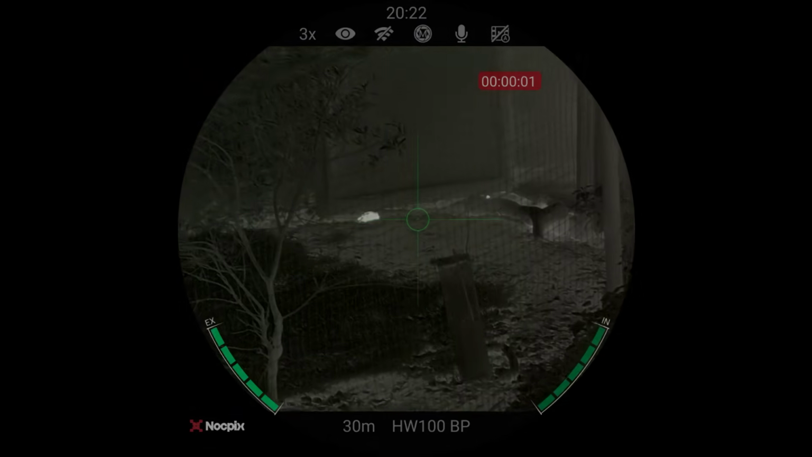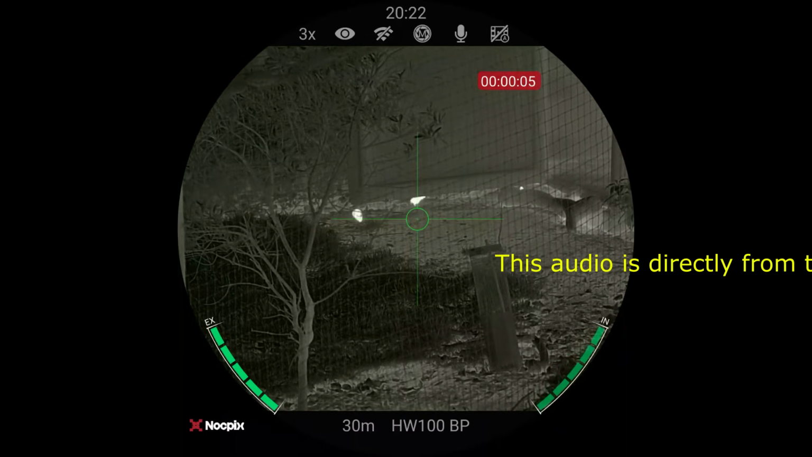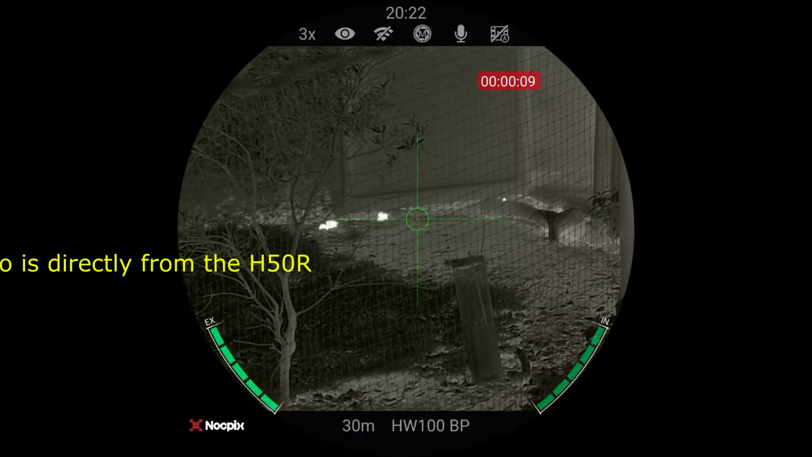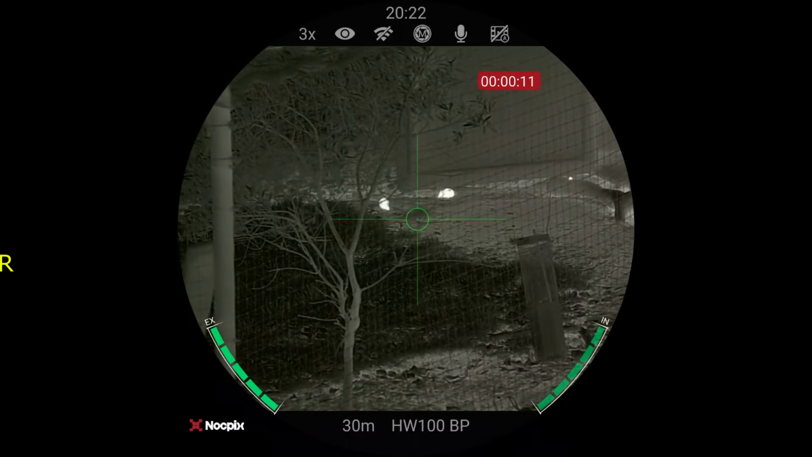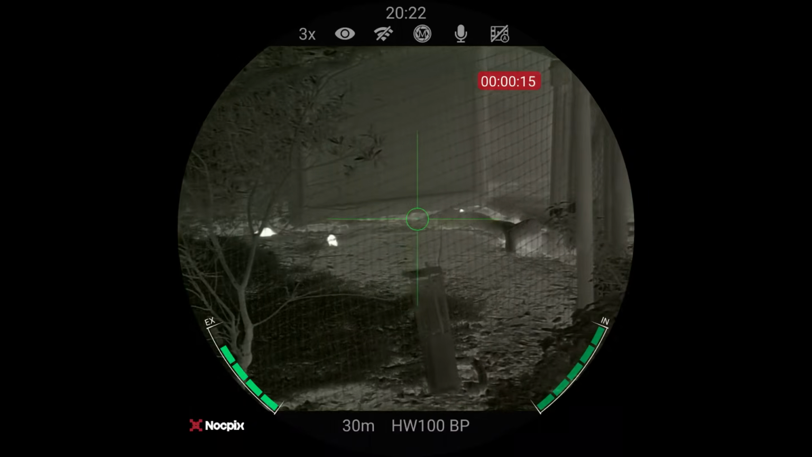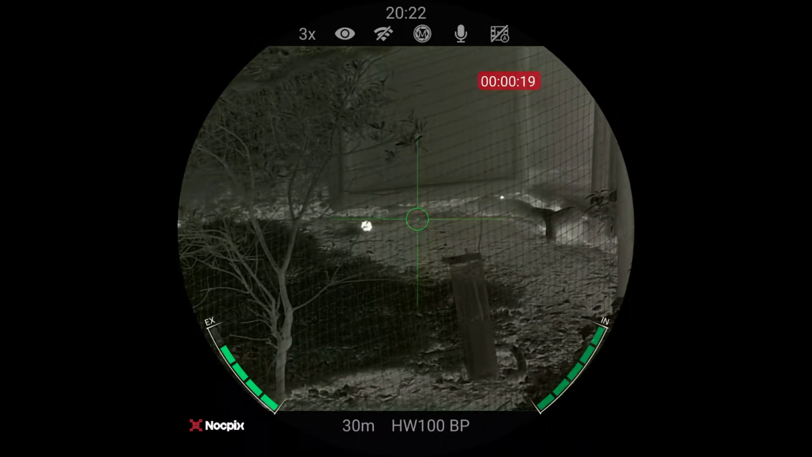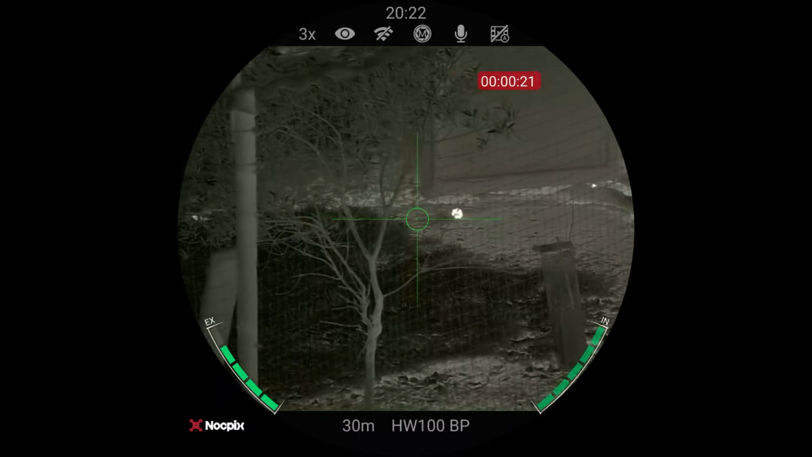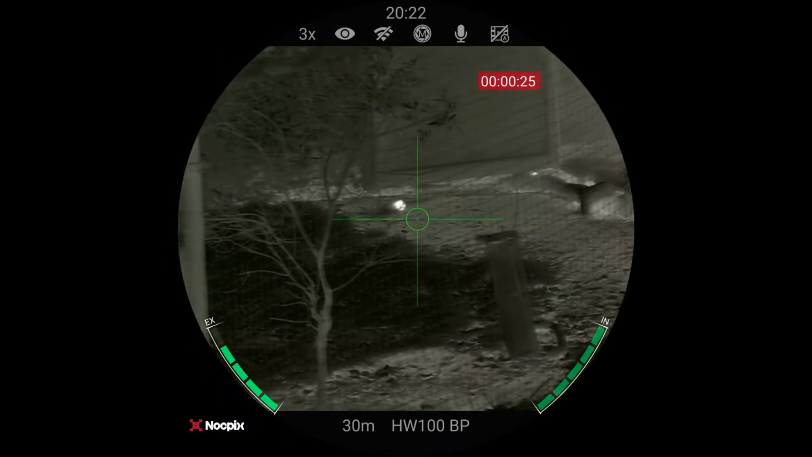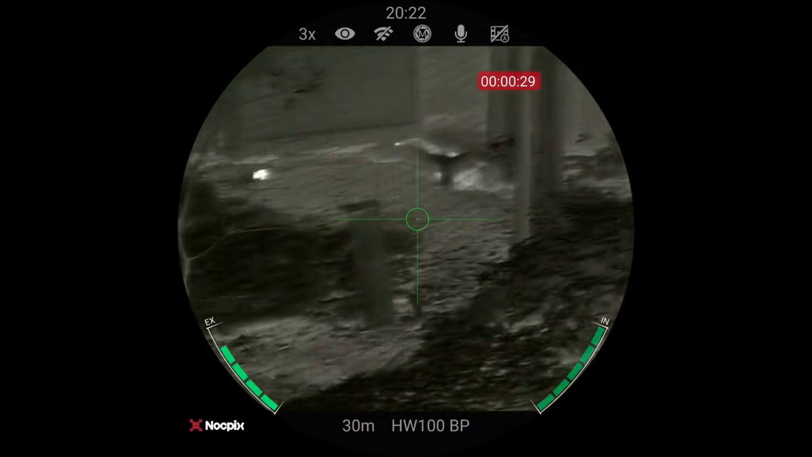Well, I've heard the audio on these devices is pretty good, so hopefully you'll be able to hear my commentary. Now, I've literally just set the tripod up, the rifle, and turned on this new NOCPIX, and I already spotted two there.